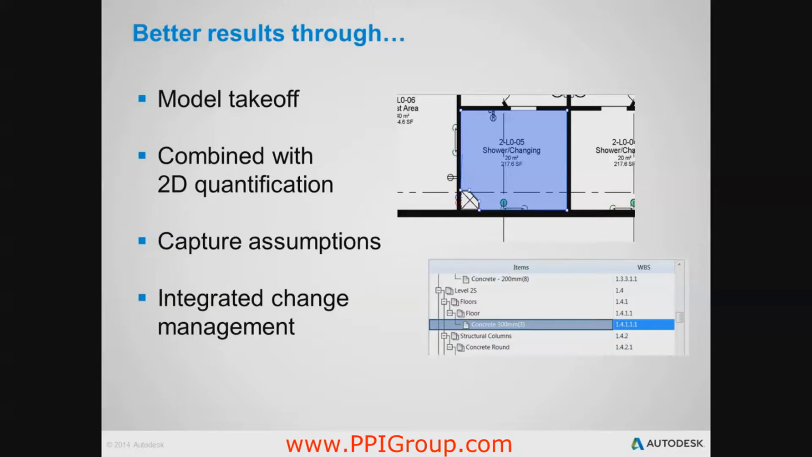And finally, the integrated change management makes it possible to perform quantity takeoff early on in the project and iterate through changes. This also means you get a better understanding of the impact of various design changes on quantities and costs.